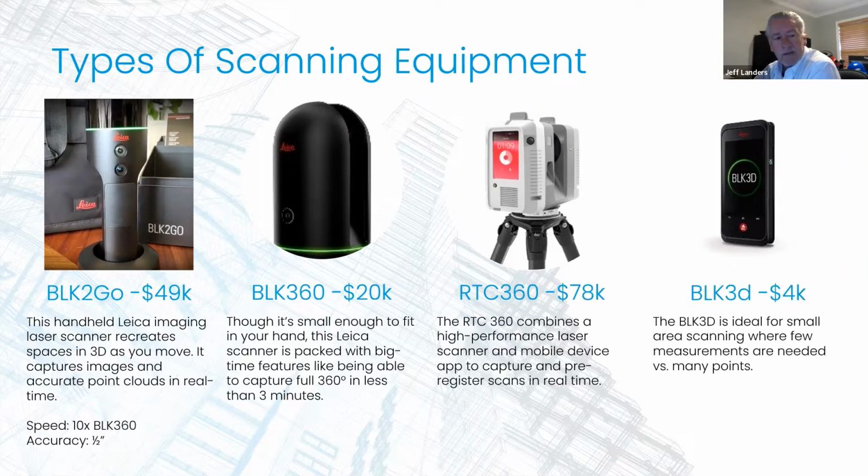It is a very fast scanner. That is a big pro on it. You can go in, you can do this whole house in probably about 25 minutes. But the con of that is the accuracy, as you see below, is a 1/2 inch at 12 feet. So you give up a little bit there for the speed.